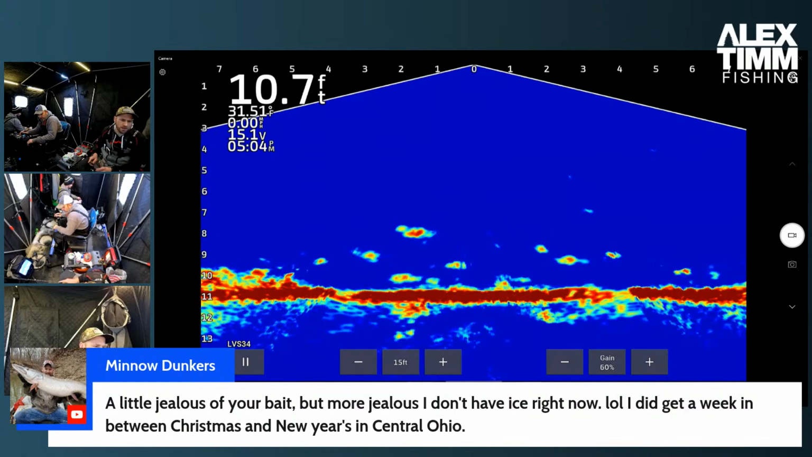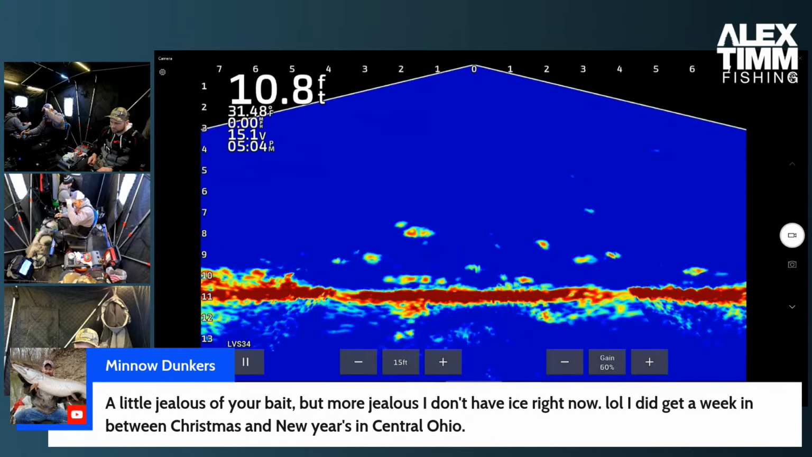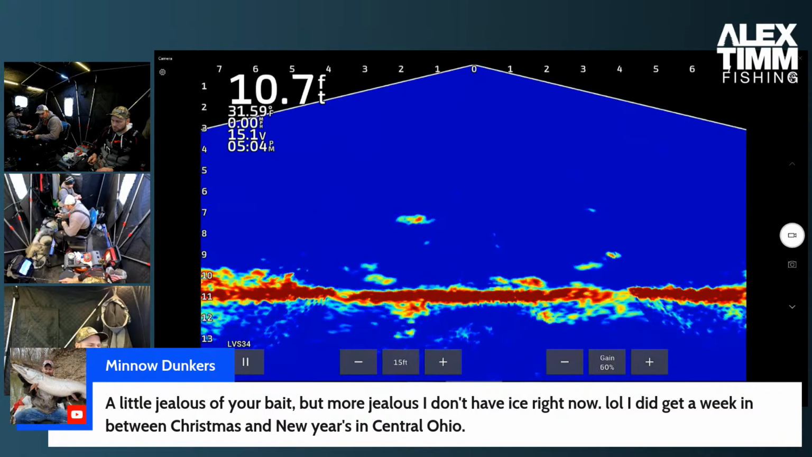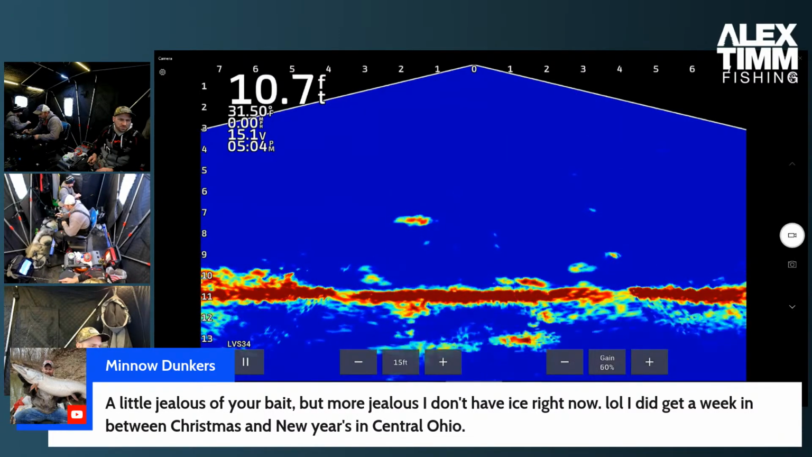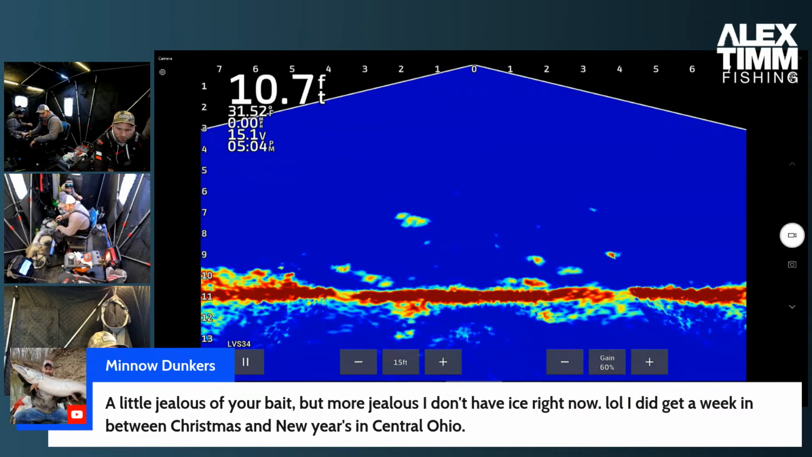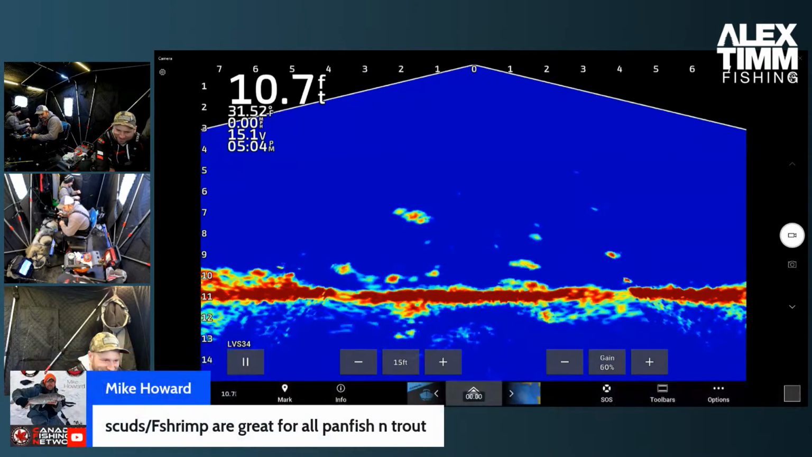A little jealous of your bait, but more jealous I don't have ice right now. Yeah, that sucks. I'd be going crazy if I didn't have ice to get on. You have open water you can get on? I think we get a weekend between Christmas and New Year's in Central Ohio. Dang. Like you get the boat back out or hop off a dock or something? Well, don't hop off of it, but you know what I'm saying. Drop your line off the dock.